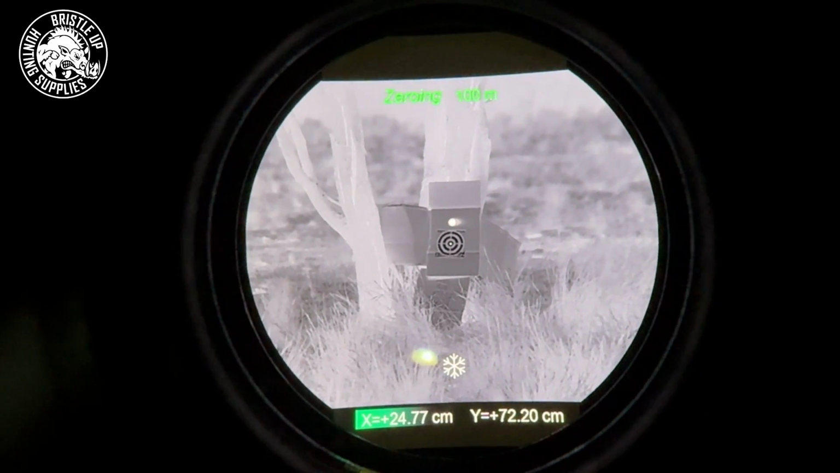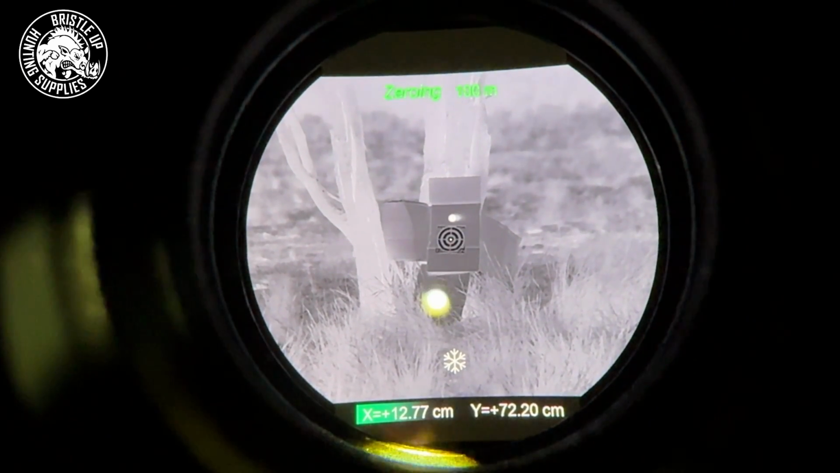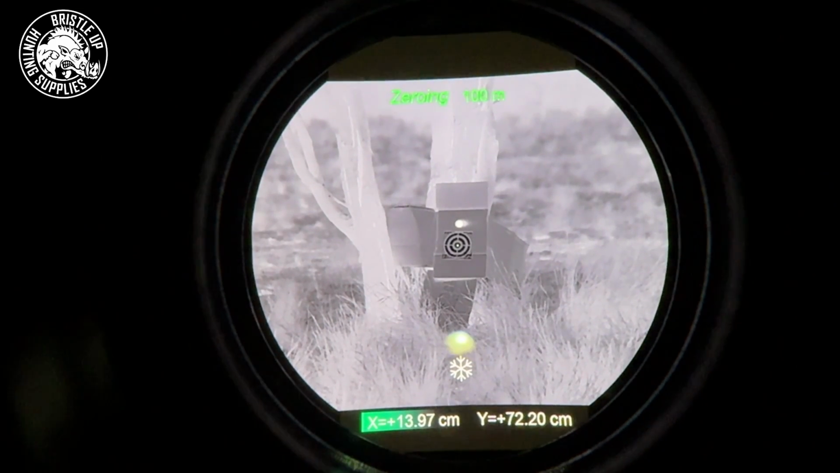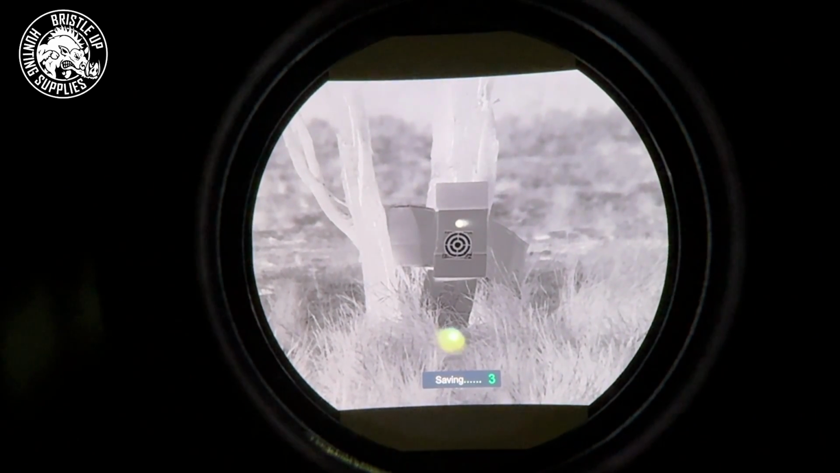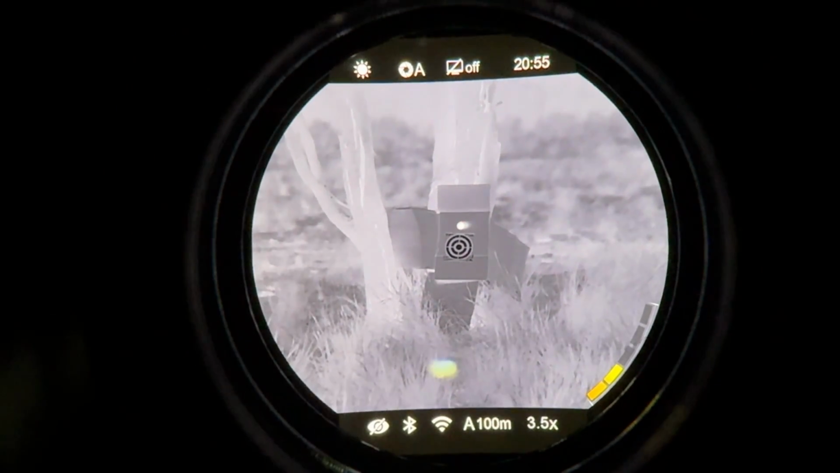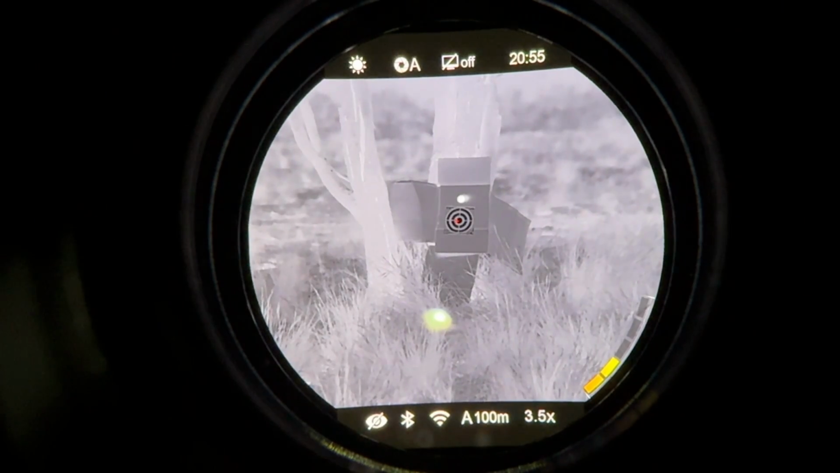I might be going to get washed away here. You can change your reticle so you can see it a lot better. I've got it set on a very small reticle because that's what I like. Now we've got it up there on our heat spot. I can press and hold the menu button and it'll save it. So it's now moved the zeroing to where that heat patch is, presuming I originally took a shot at the